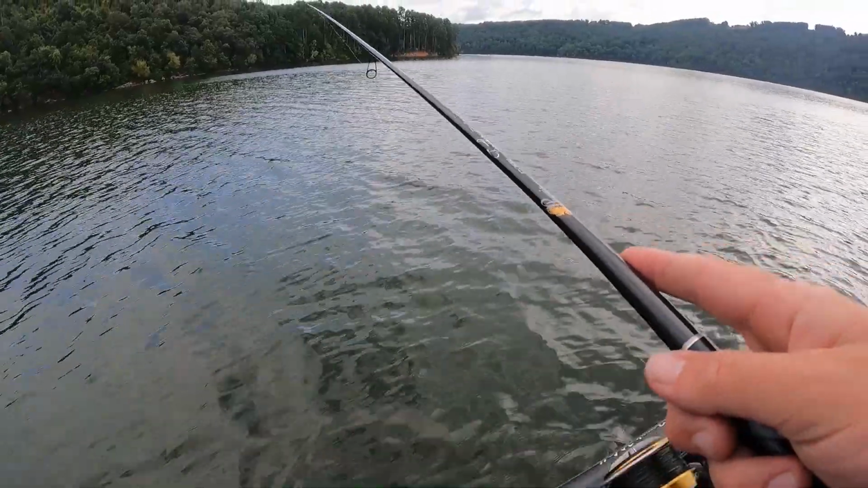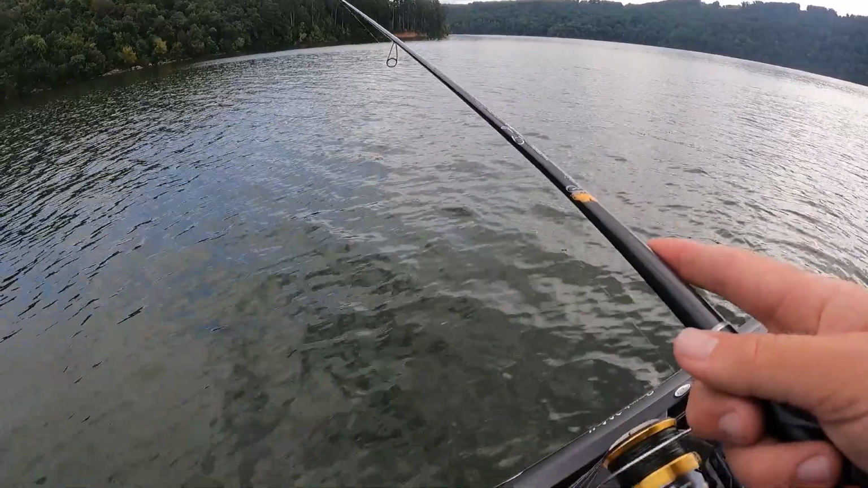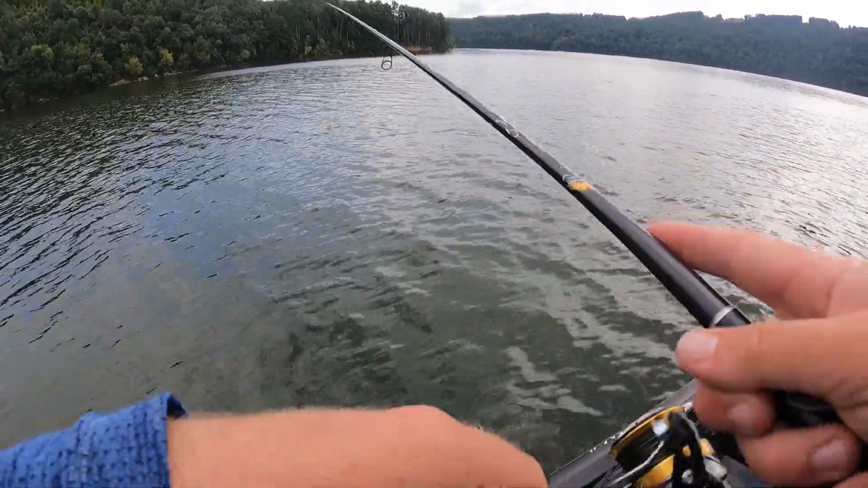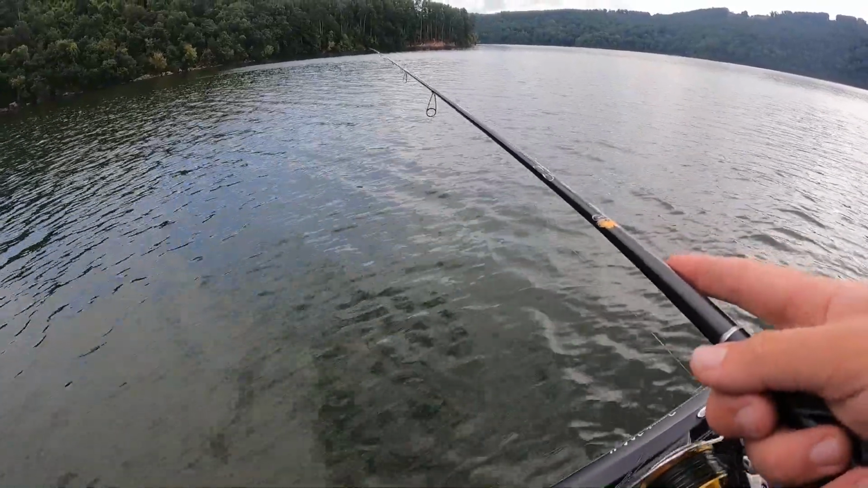Say it's going to be a low current kind of day or low release day. You might want to go shallow. You might want to frog this time of the year. You might want to punch. You might want to do that kind of stuff. But if they're really ripping current really hard, it's a good time to fish out here offshore.